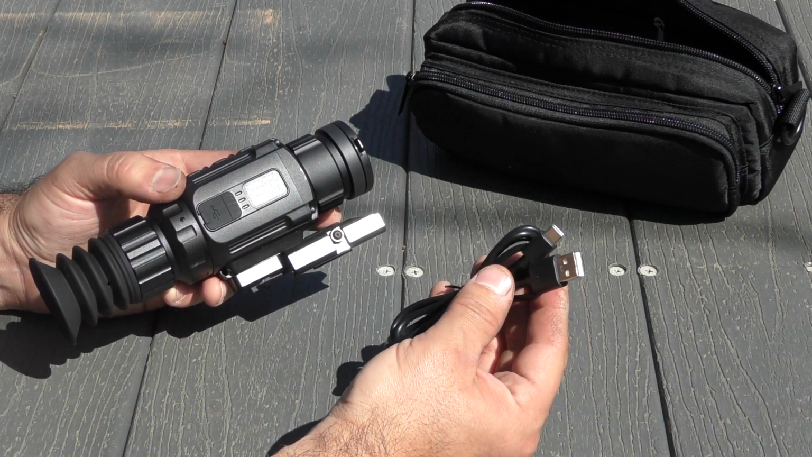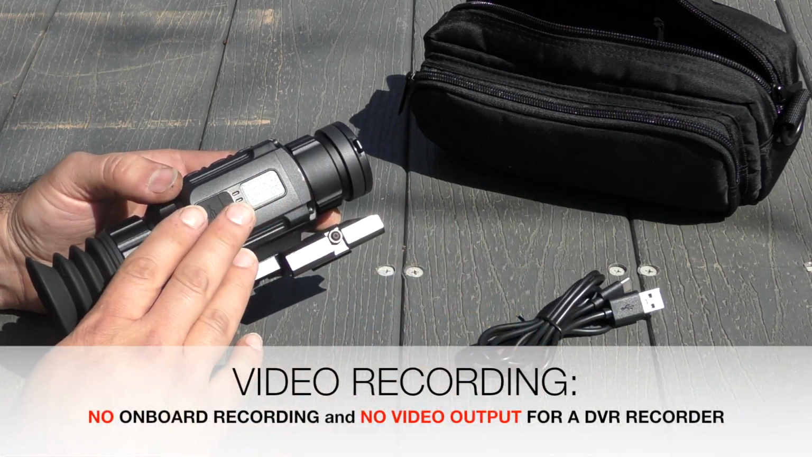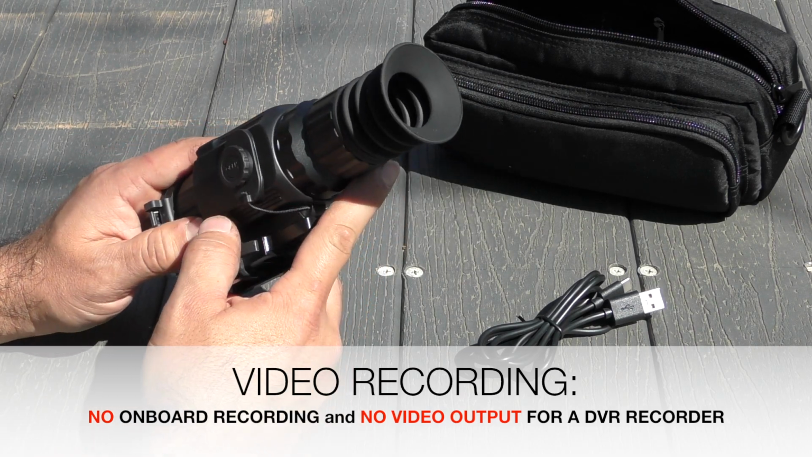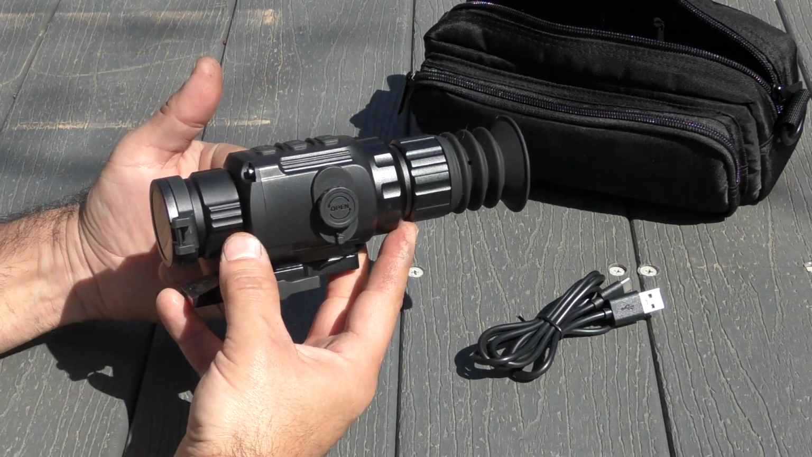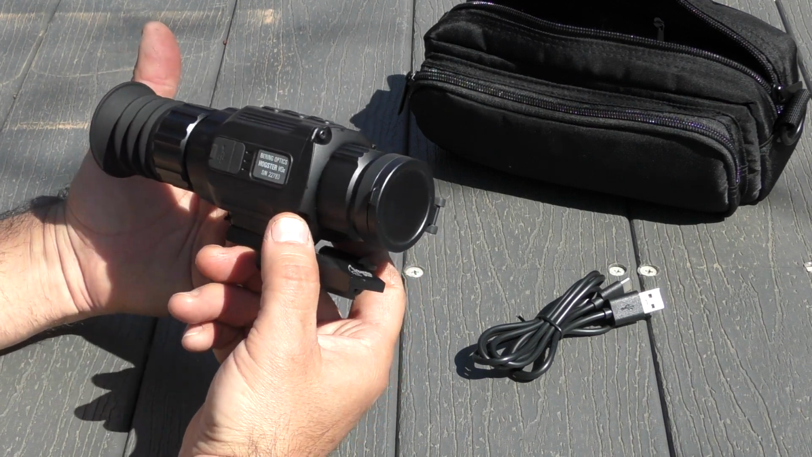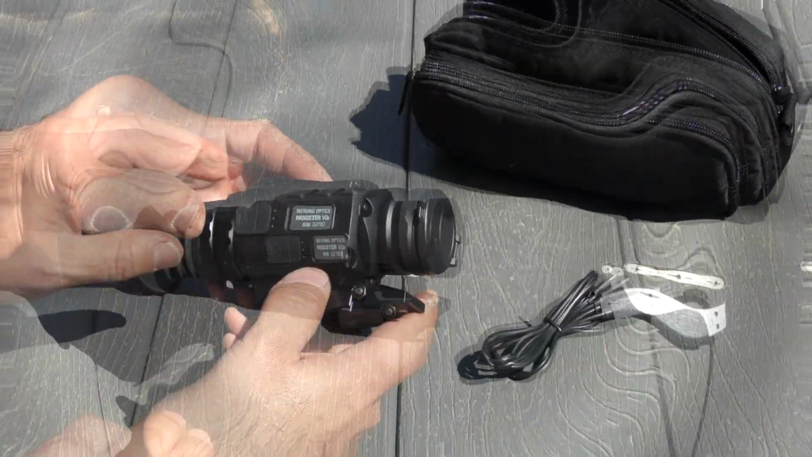So what it's missing is the video connection, because this Hogster does not have video out capabilities. Bering is very wise to just keep the scope as functional as possible at the basic levels in order to get the price down to effectively draw more consumers into the thermal night vision hunting or shooting realm.